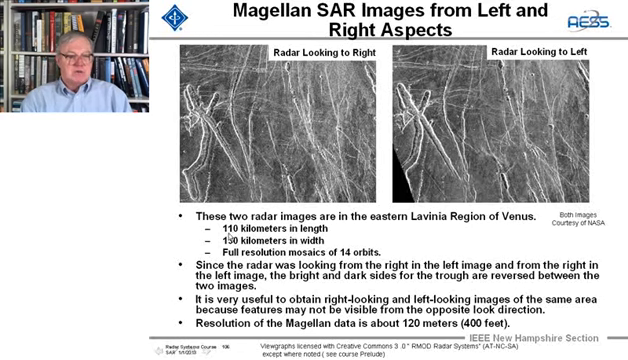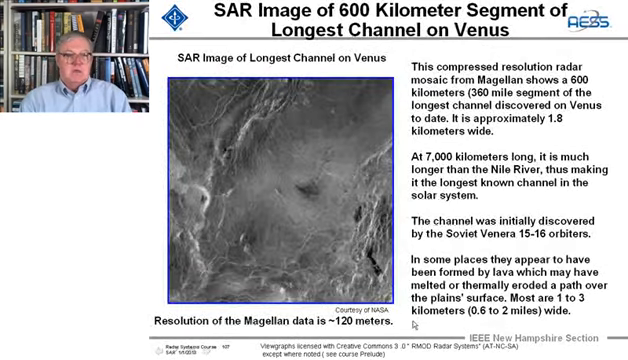These troughs are 100 kilometers in length and width, and the full resolution mosaics 14 orbits of the Magellan sensor. So we've got 120 meter resolution with this data. It's very useful to have right and left, because features that are not visible when you're looking from one side, you can see with the other.